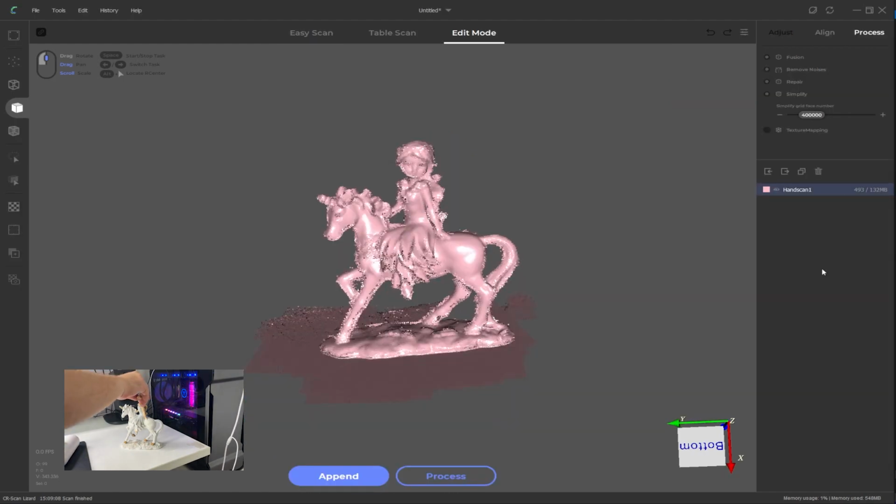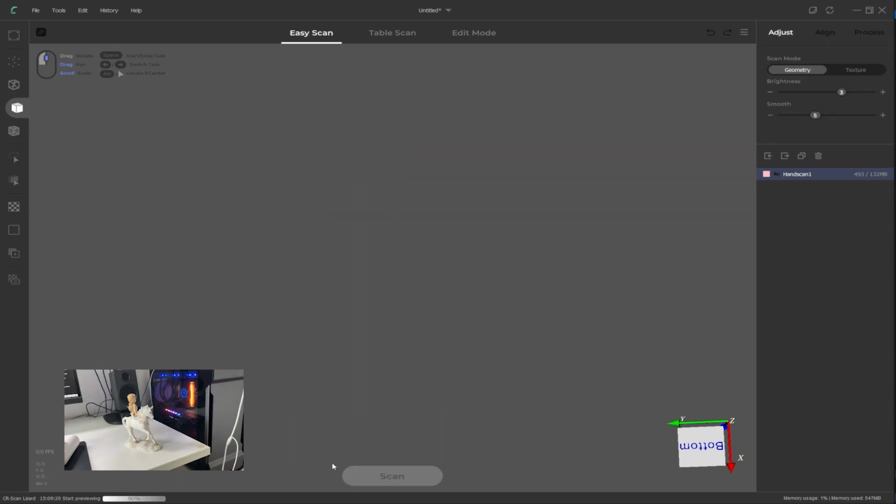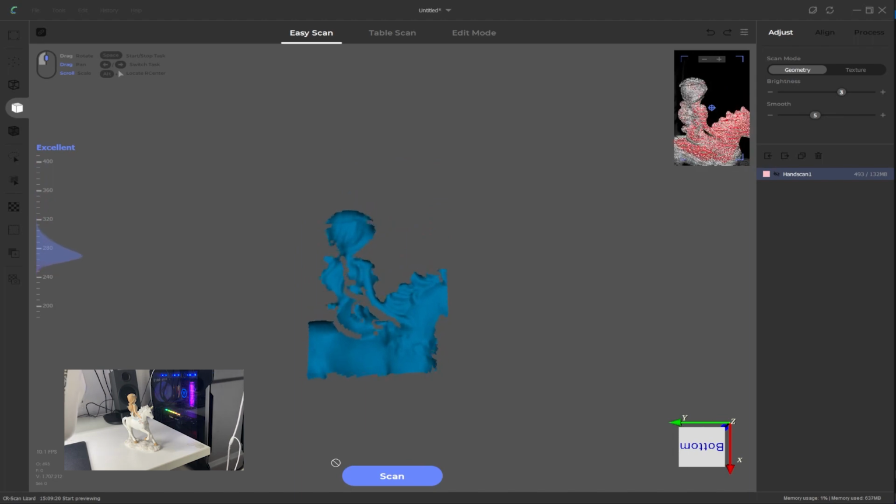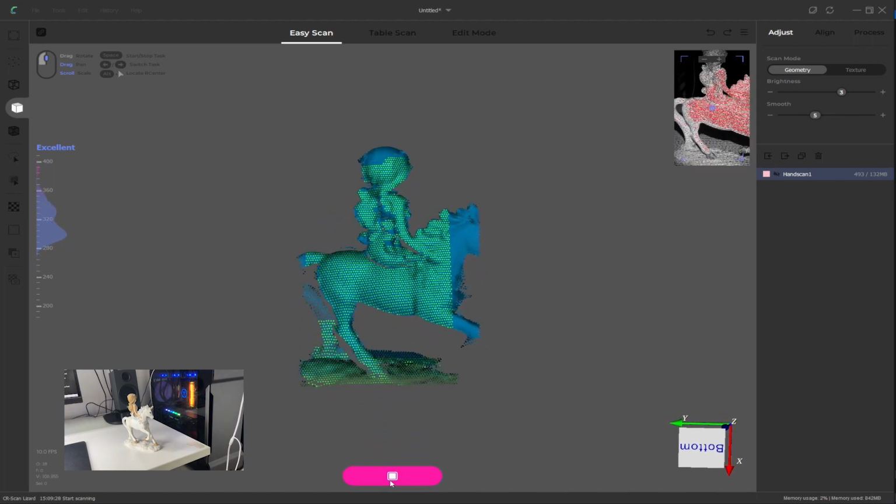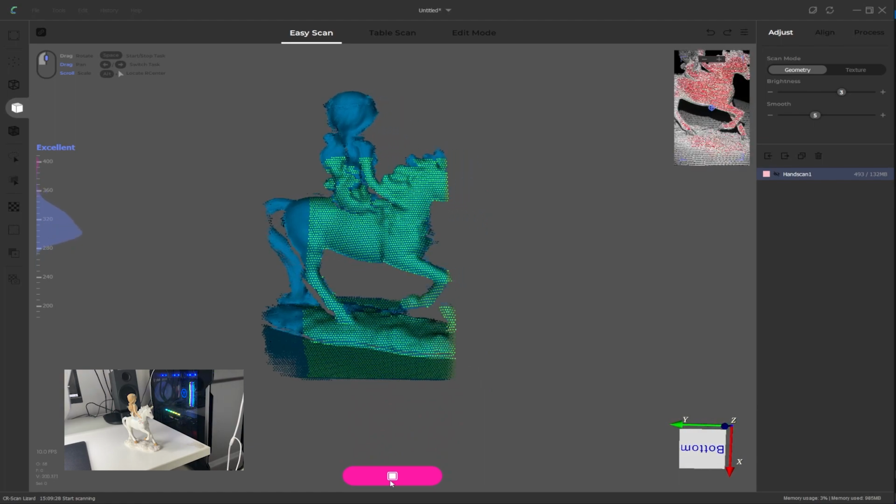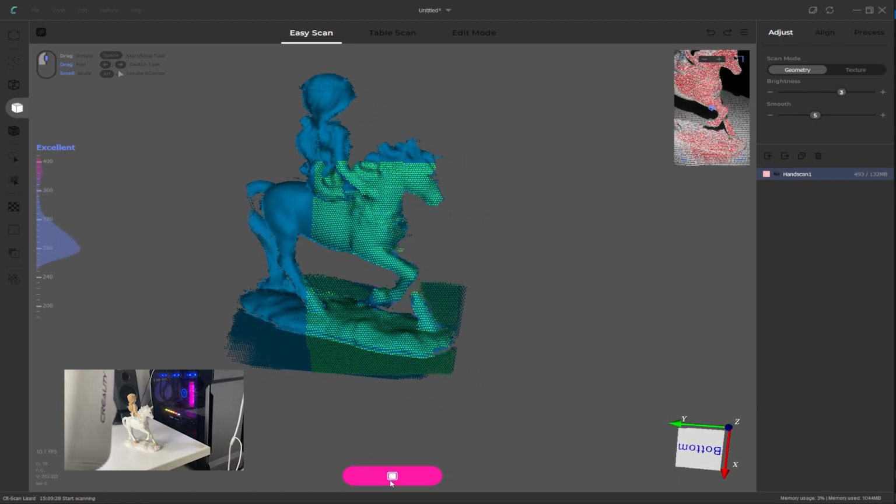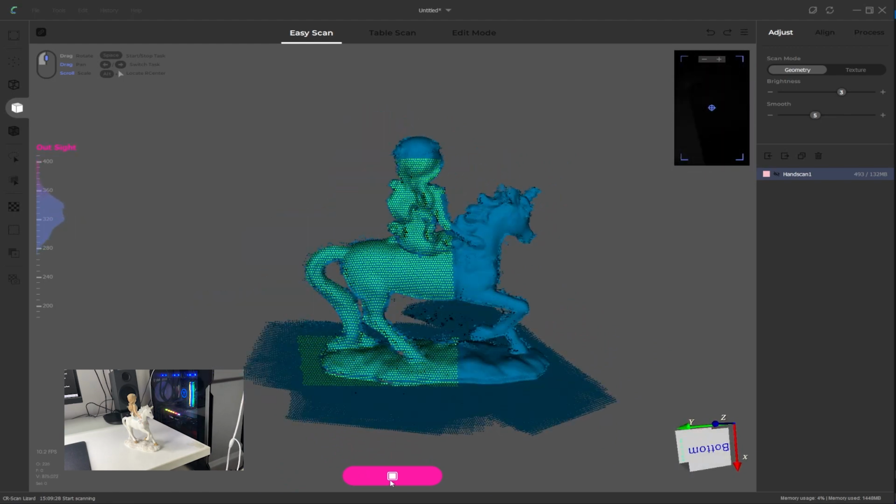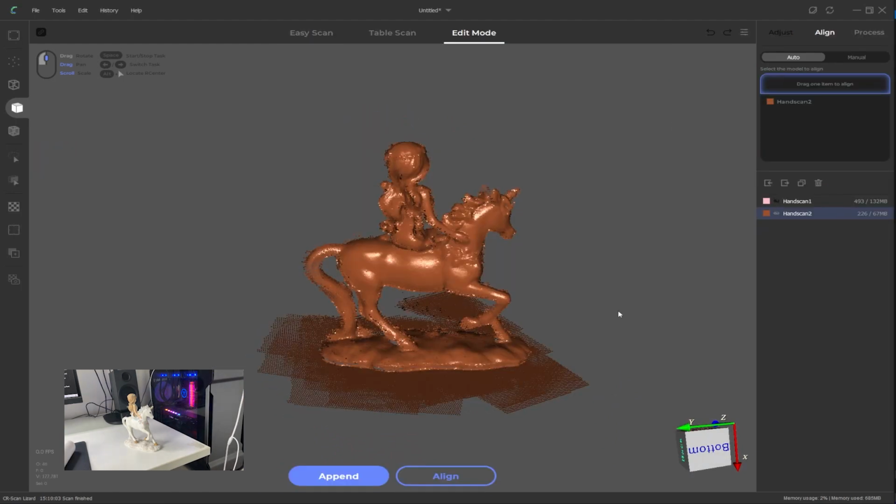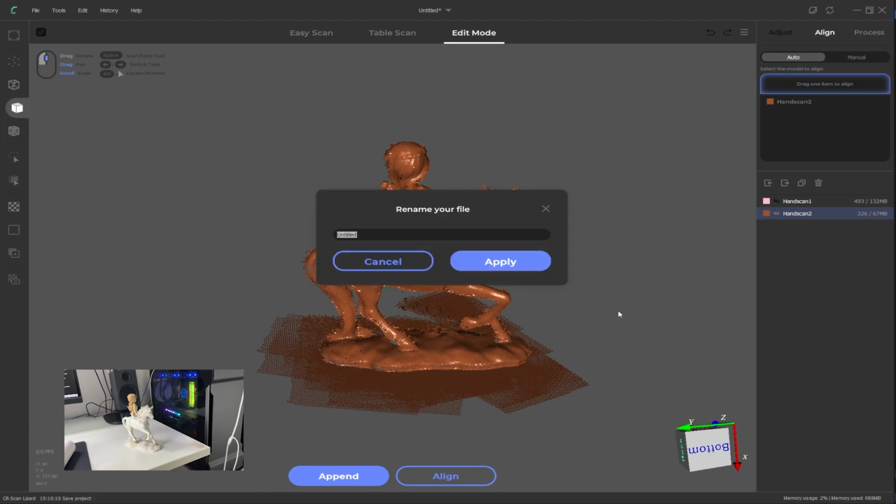Rotate the object around so we can get it from a different angle, and then click on the Append button. Wait for the camera to start, and once it's ready, again click on Scan. Once again, just slowly moving around the target object, trying to capture all the detail you can. And then once you think you have it all, just click on Stop. Don't forget to save your scan, so push Ctrl S to save and then give it a name.